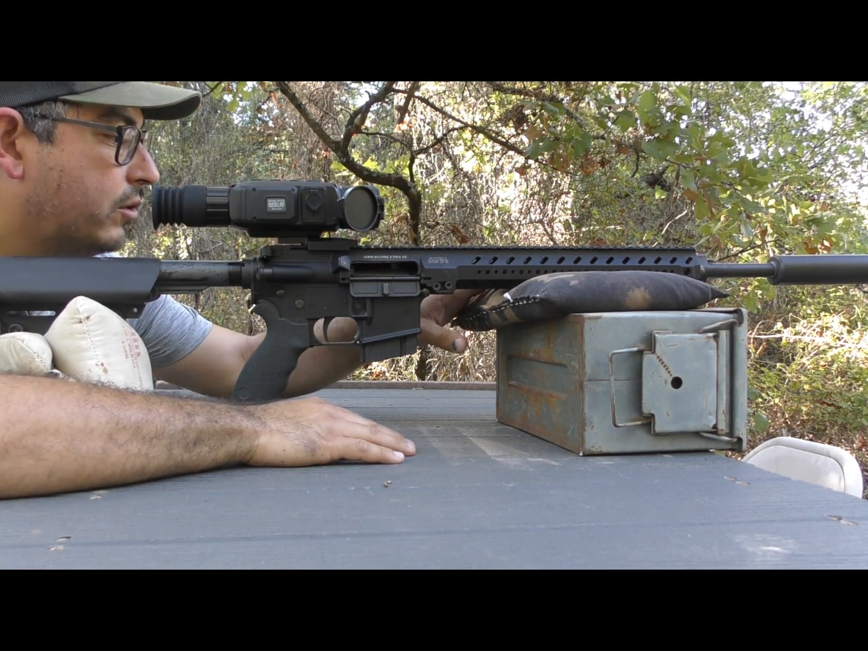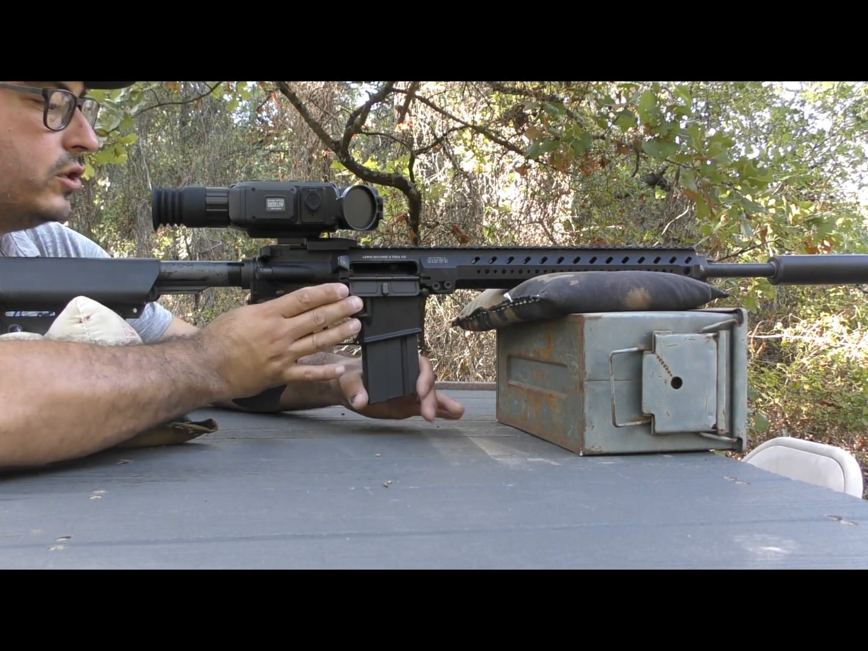So, zero's been adjusted. We have a target camera running down range. Let me load 5 rounds.